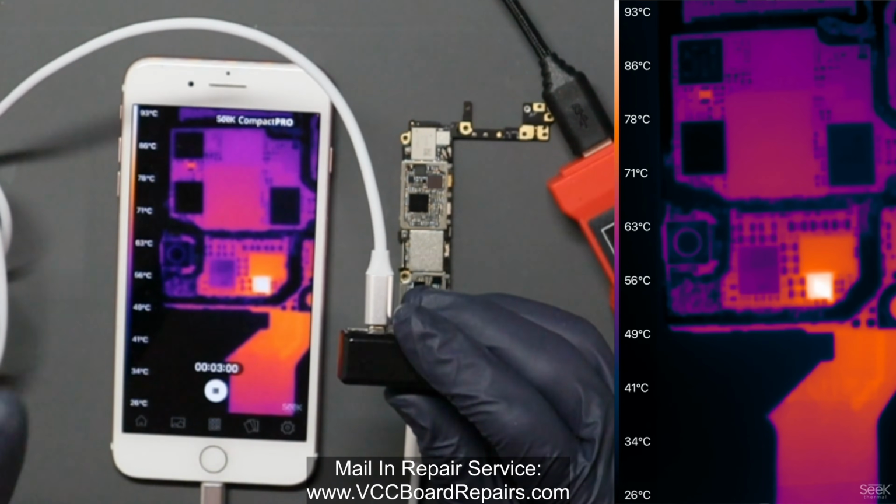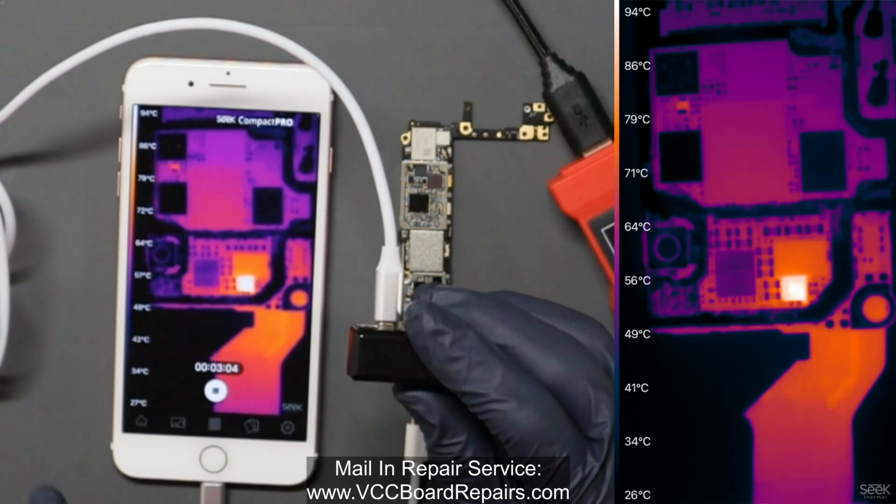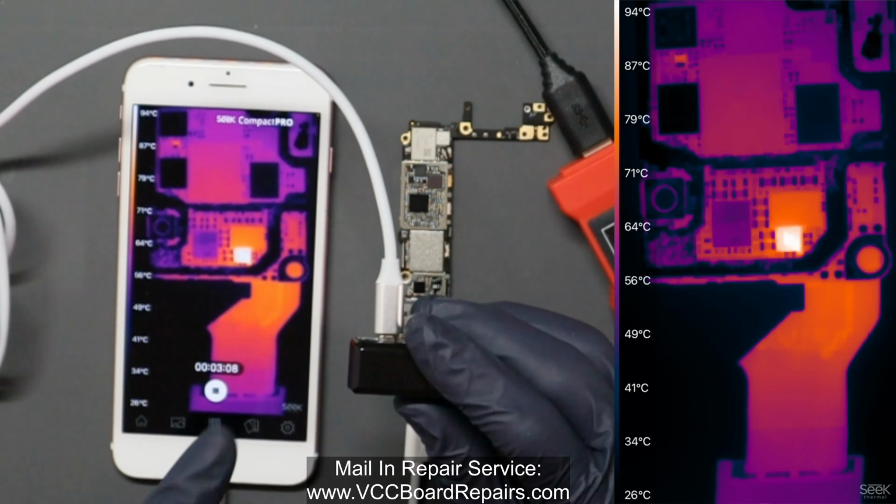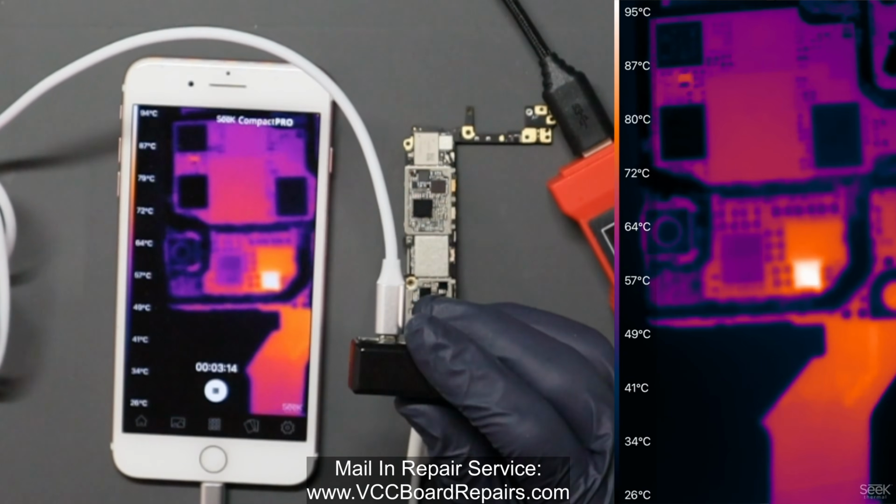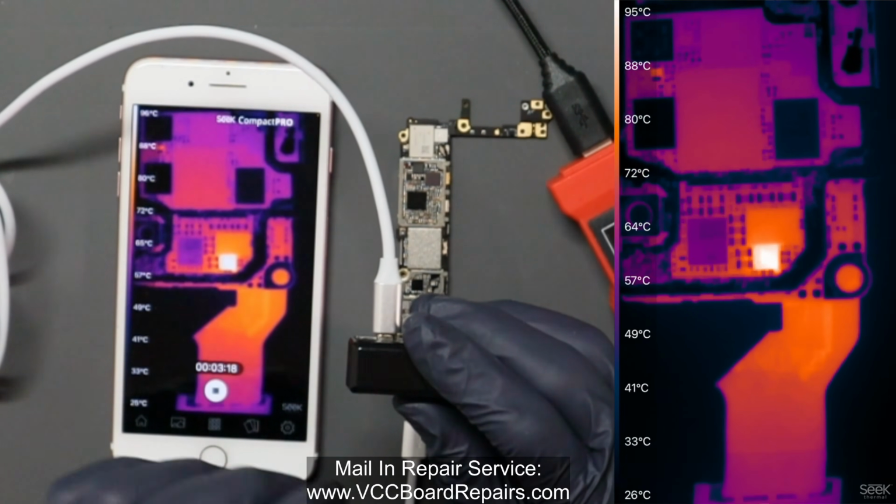But the tool is only as good as the technician, and as a technician, maybe watching this video, you'll learn that the MOSFET is normal to heat up when there's a short somewhere else. So the short is actually here. We're connected to the battery connector, so it has to flow. The current has to flow through that component.